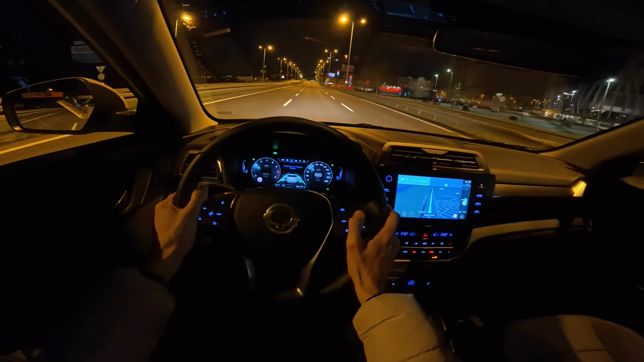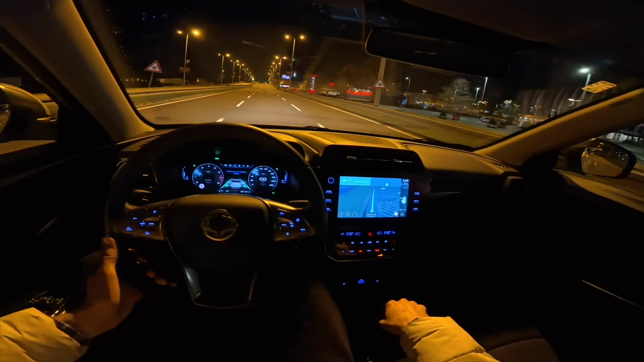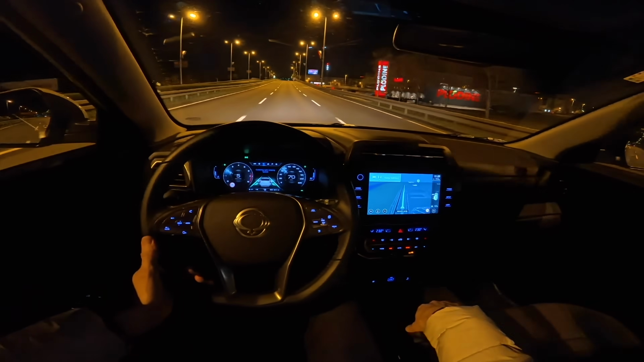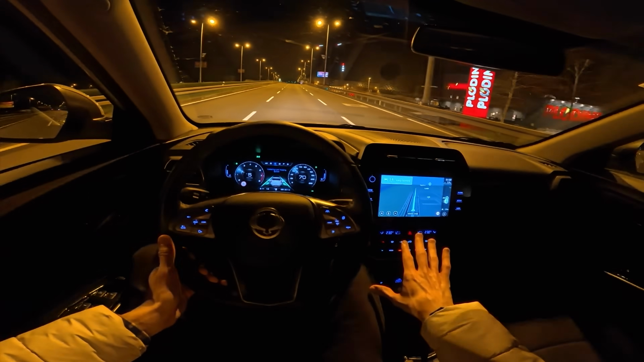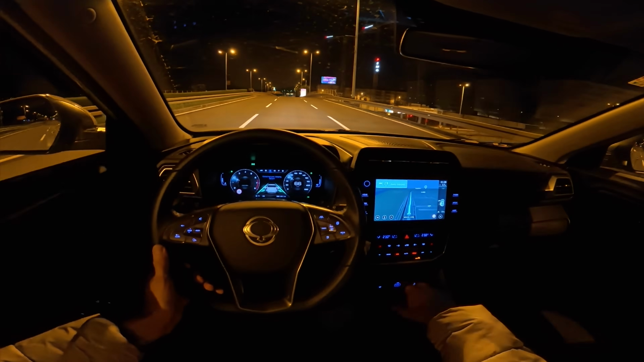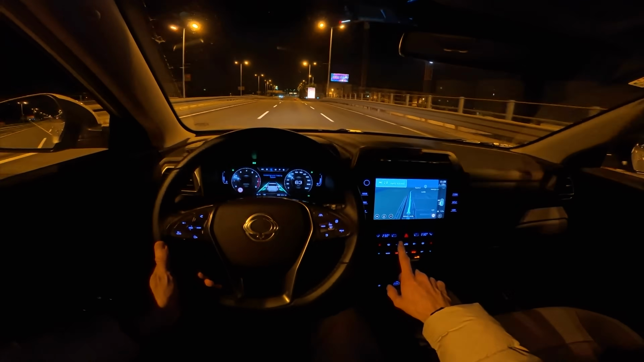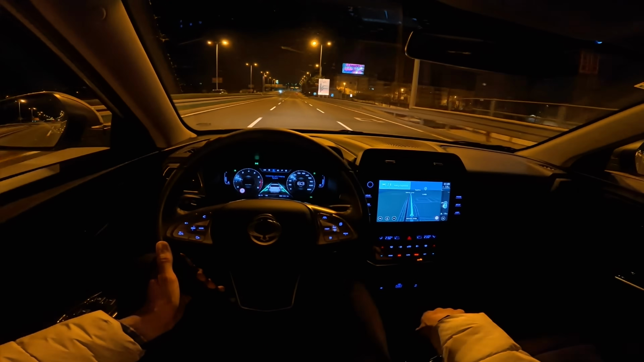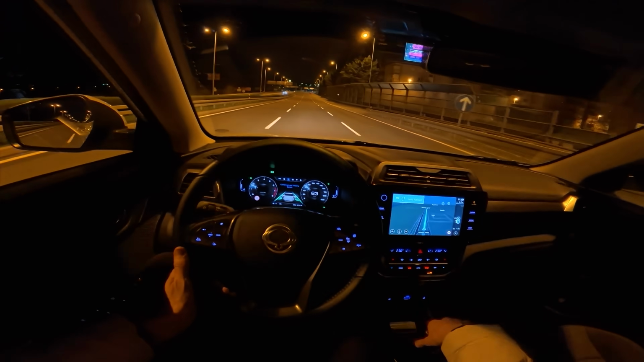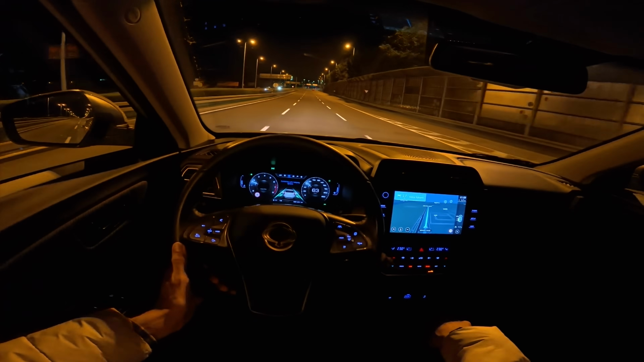Consumption is dropping, and that's a good thing. So really nice display, and I gotta say I like this car more at night, maybe than during the day. It has a day theme, but you can switch to a night theme, or this one's set up to automatic. So if you really like the dark theme, you can have it during the day as well.